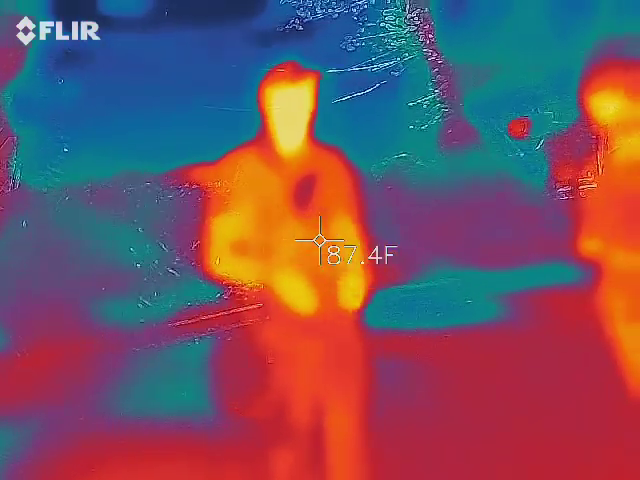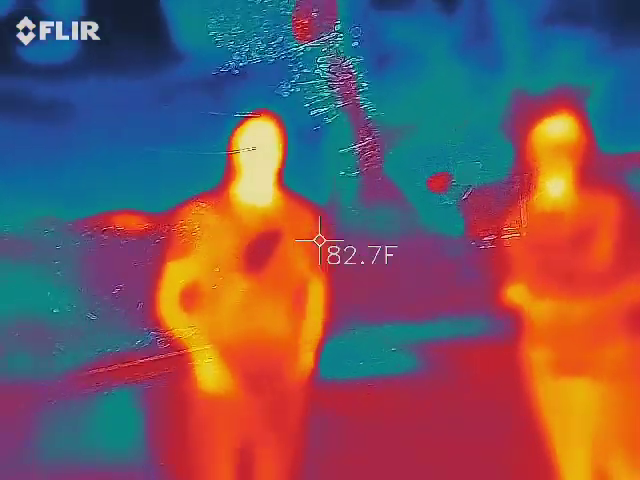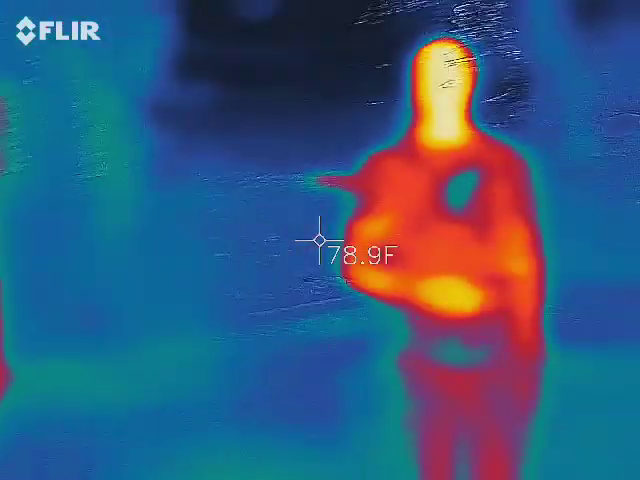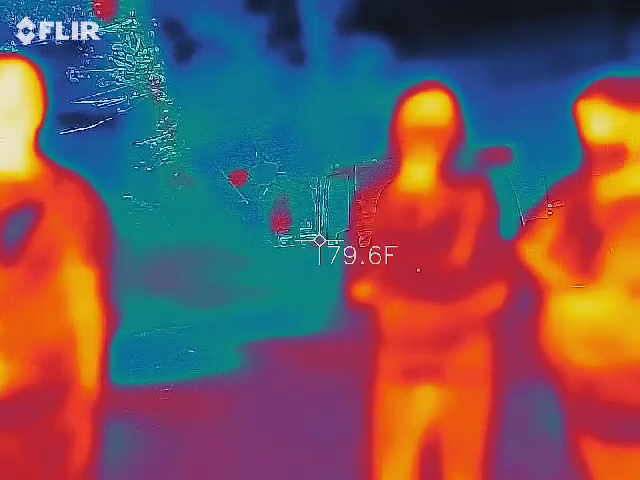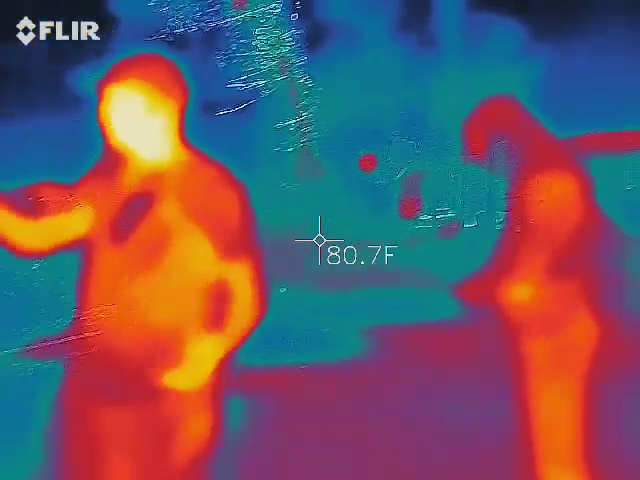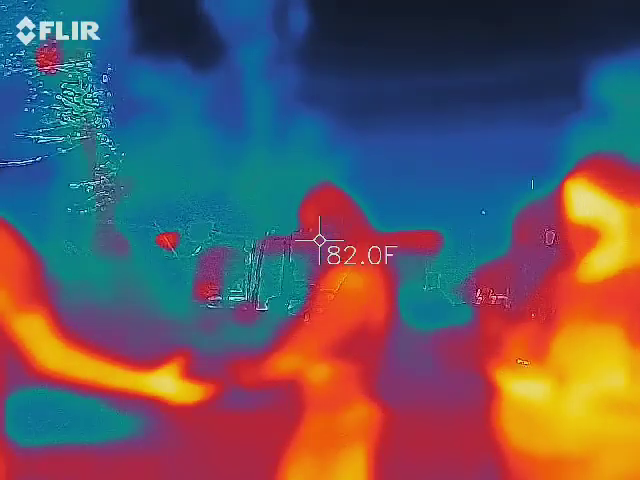If there's a big difference in temperature, does that mean something? The only thing I see is inside that crate. That's underground, so it's going to be much cooler. That's a sewer line. That's another reason why I like to come here: there are no electrical lines for Kitty's EMF to go off. There's one box over there, but if she's getting reds over here, there's no way that's coming from there. It's coming from somewhere else.